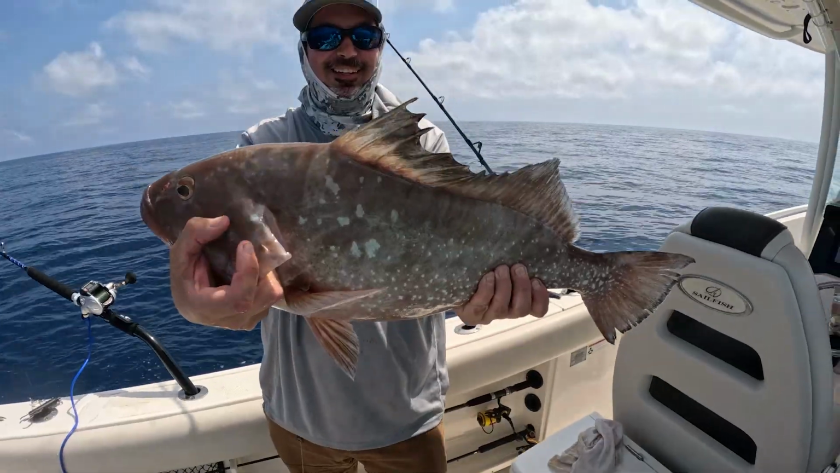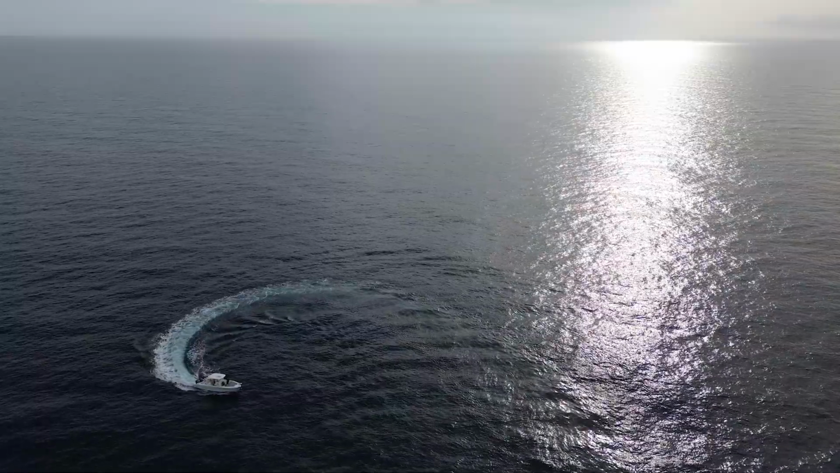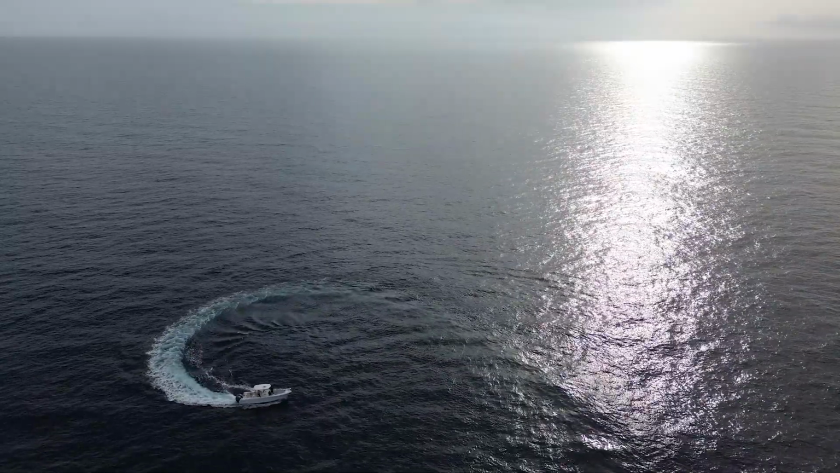Nice red grouper. On the strike line spot, right? Yep. On my grouper spots, I like to catch a couple keepers and move on to keep the population healthy.